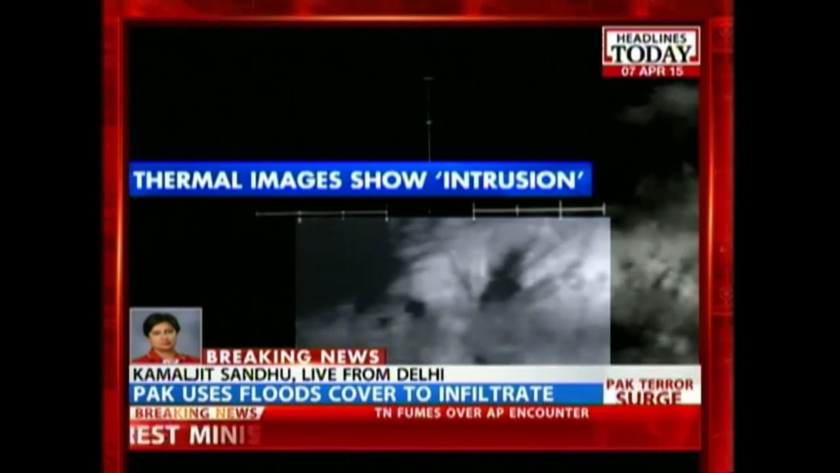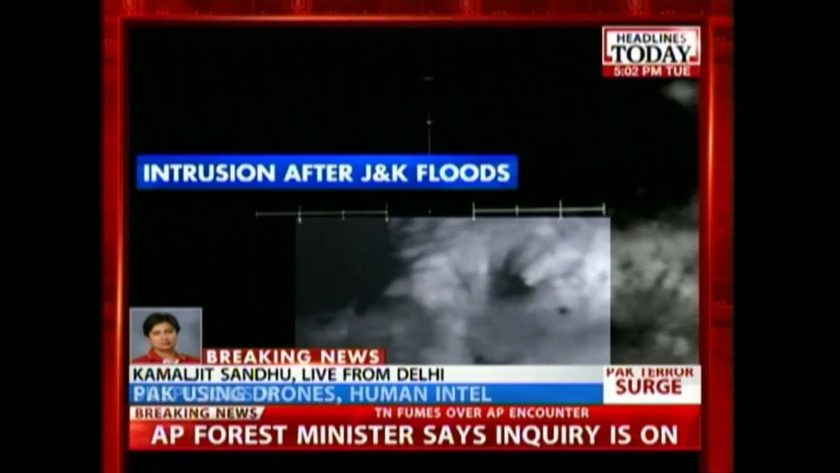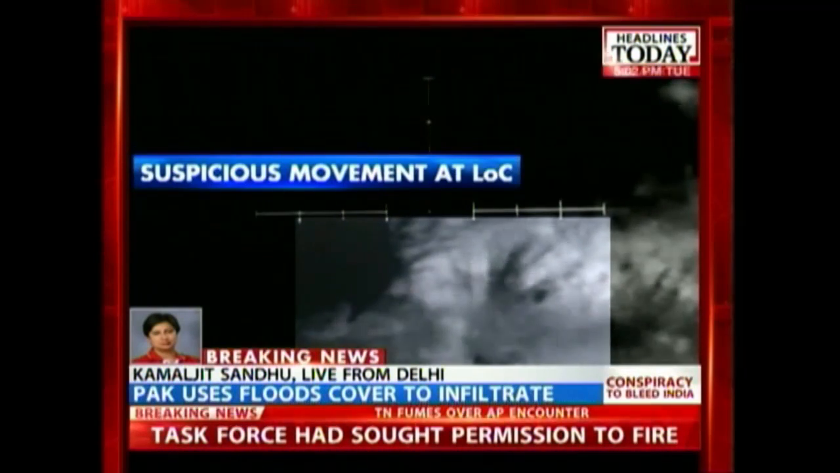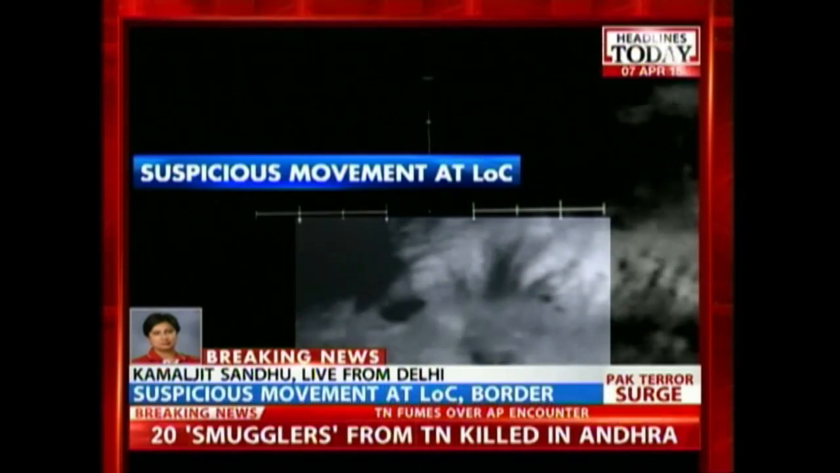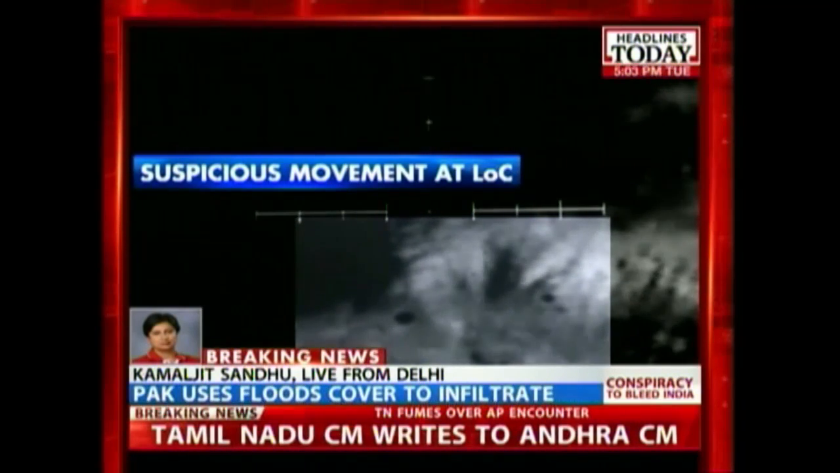Many also point out how the nalas as well as the tunnels have been dug up. This is obviously to push in more terrorists. The other part is obviously there has been a change in terms of government, the PDP-BJP combine, and obviously BJP gaining ground in the Jammu sector. One of the main reasons why terrorists are now focusing on the Jammu sector. So clearly more worrying signs for Jammu and Kashmir.